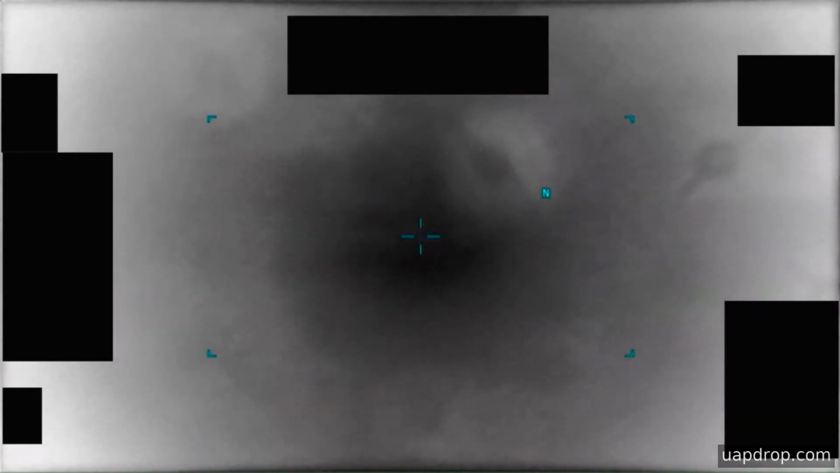If you're studying sensor imagery or the process by which military records reach oversight channels, this clip is an example of a short infrared capture whose meaning depends on corroborating data that is not present inside the file.